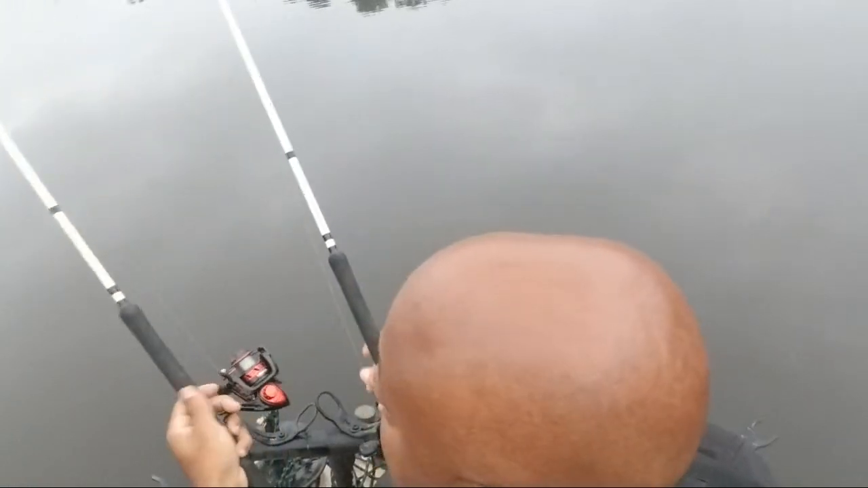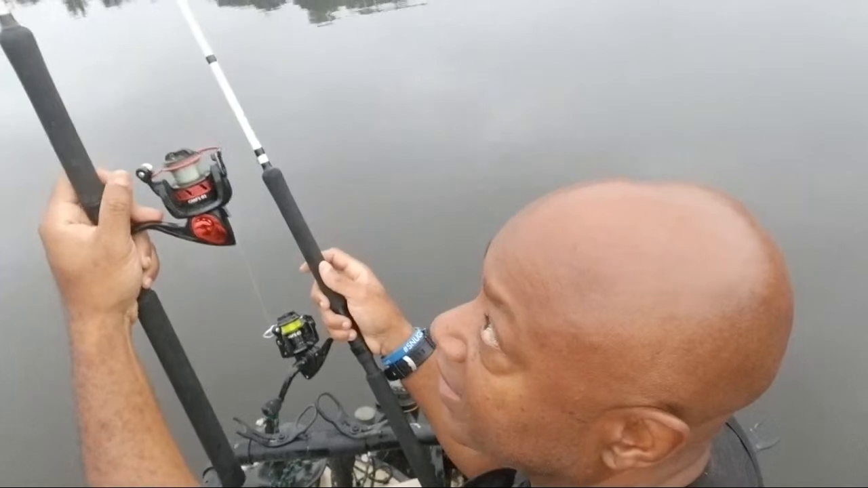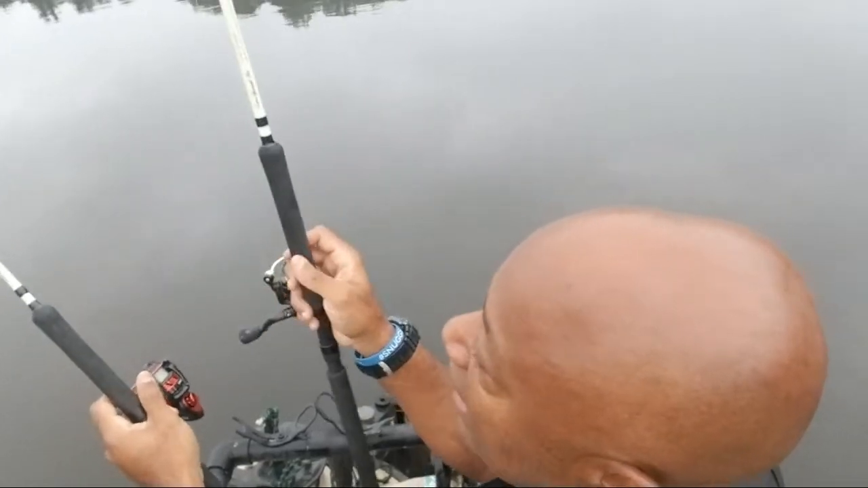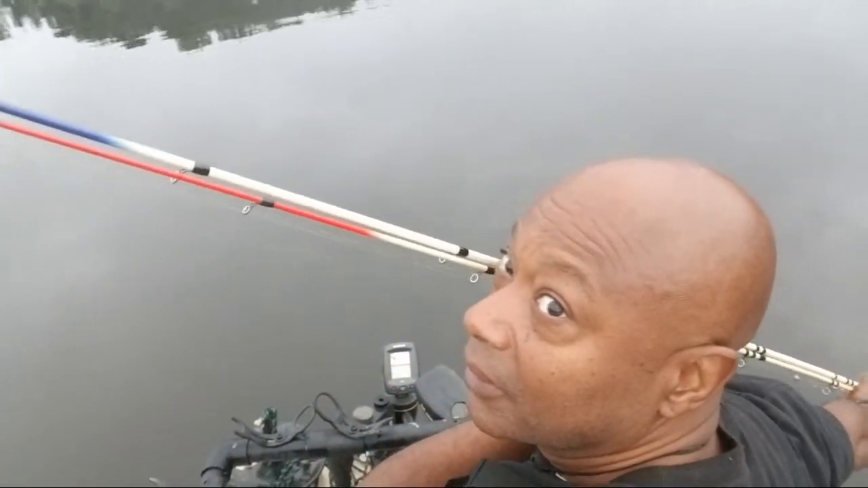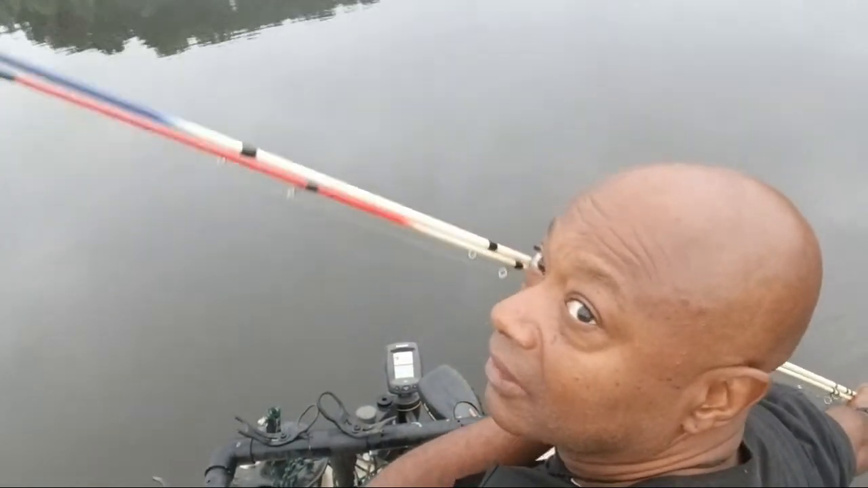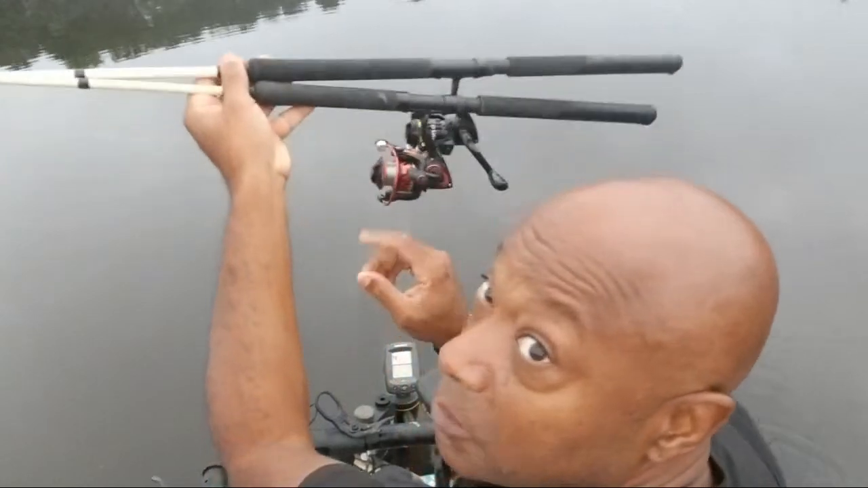Okay, I'm running my 10-foot Yank Sticks, and I'm running my 9-foot Yank Sticks. You can see the difference because the 9-footer is red and the 10-footer is white to blue. Matter of fact, let me show you the tips so you'll be able to see them. You can see them right there. The tips are half and half. The 10-footers are blue, the 9-footers are red. And they're pure carbon fiber, and they come with the reel.